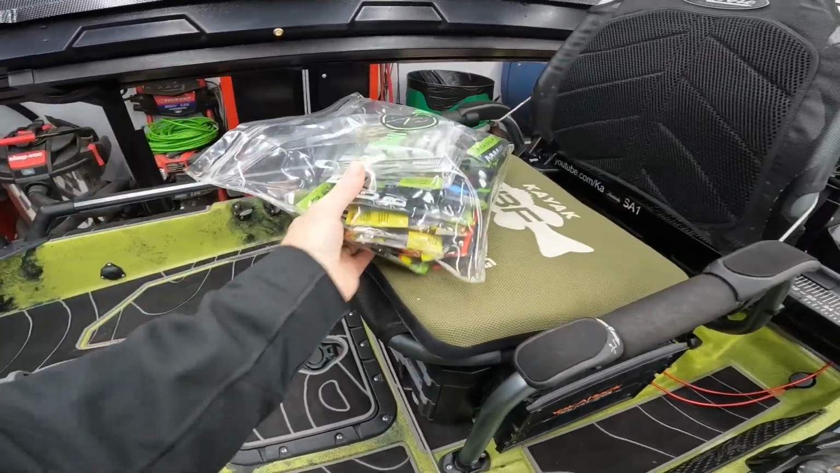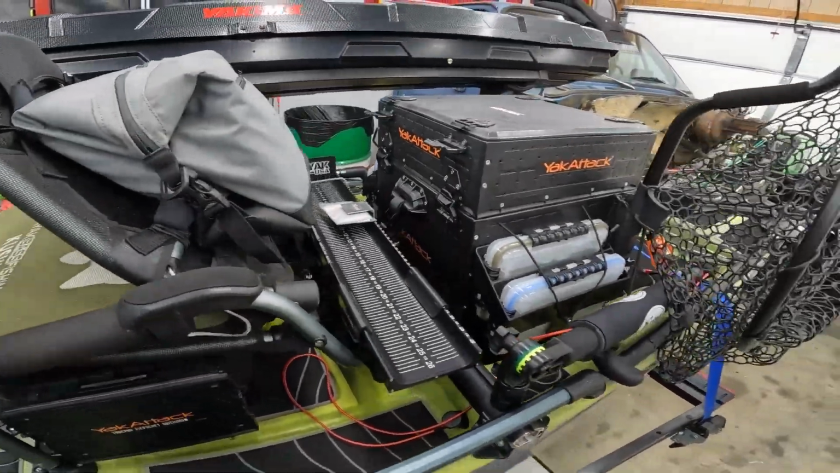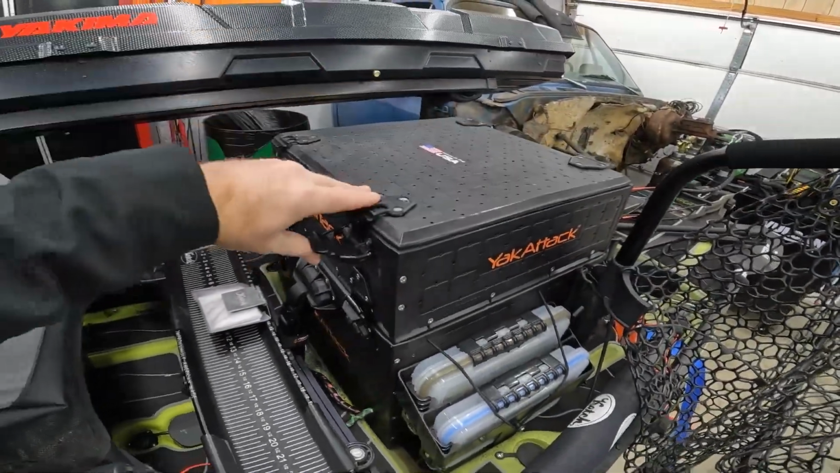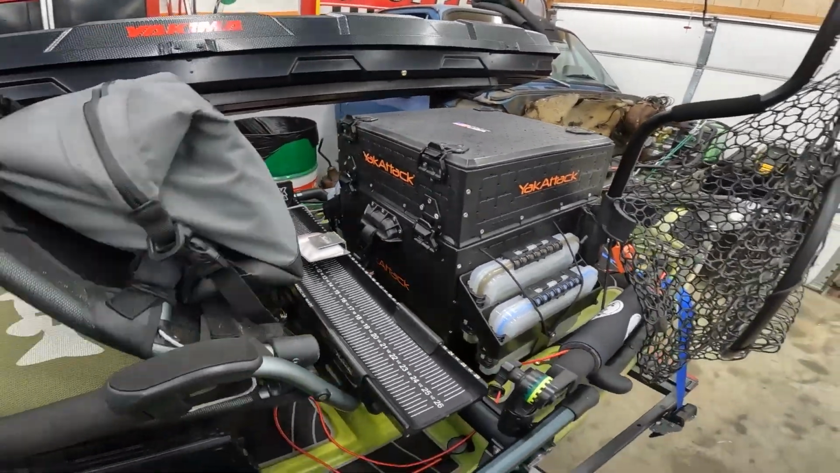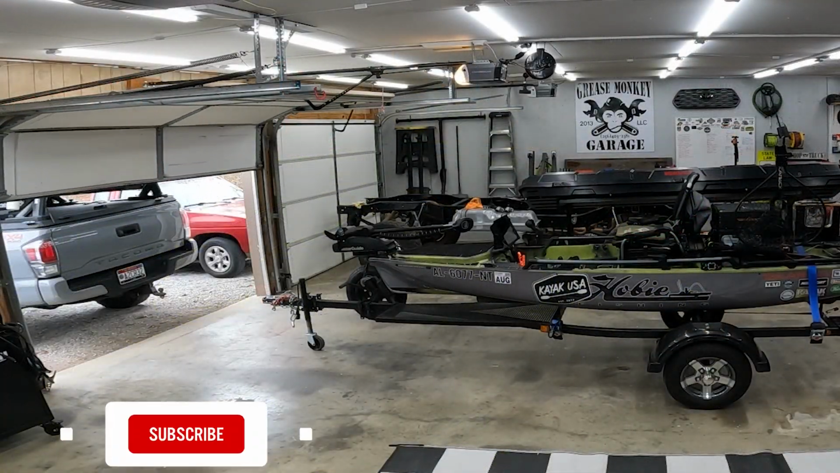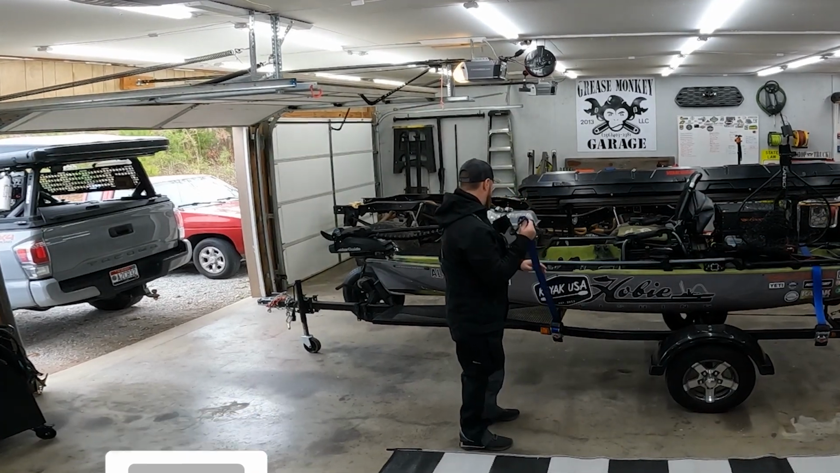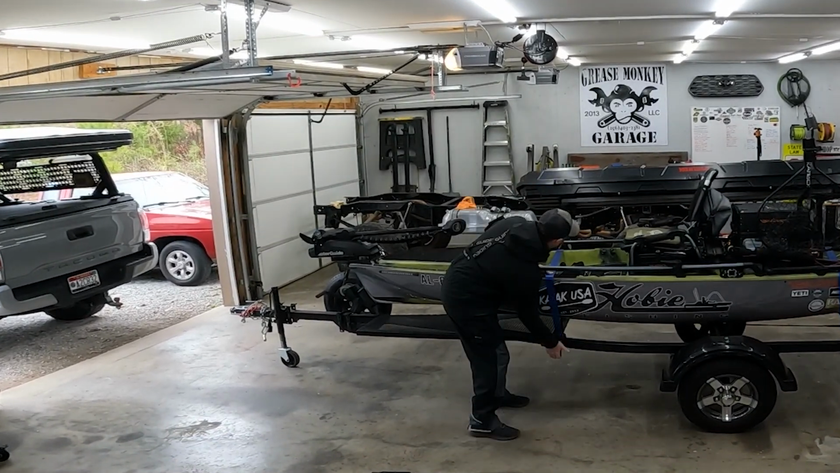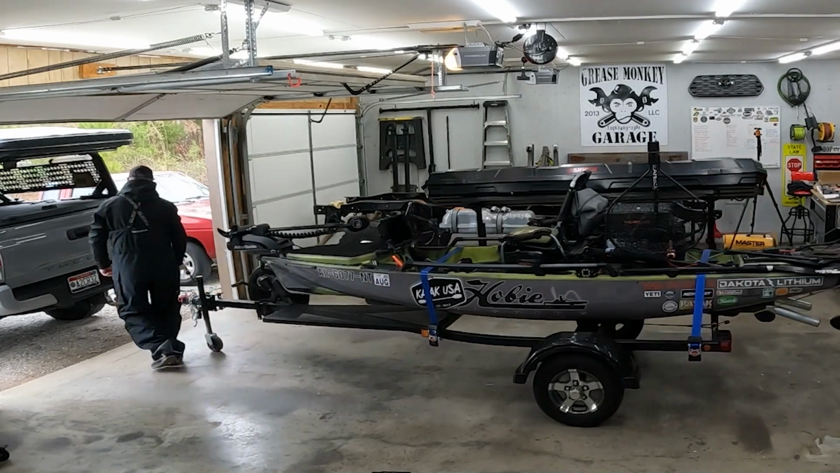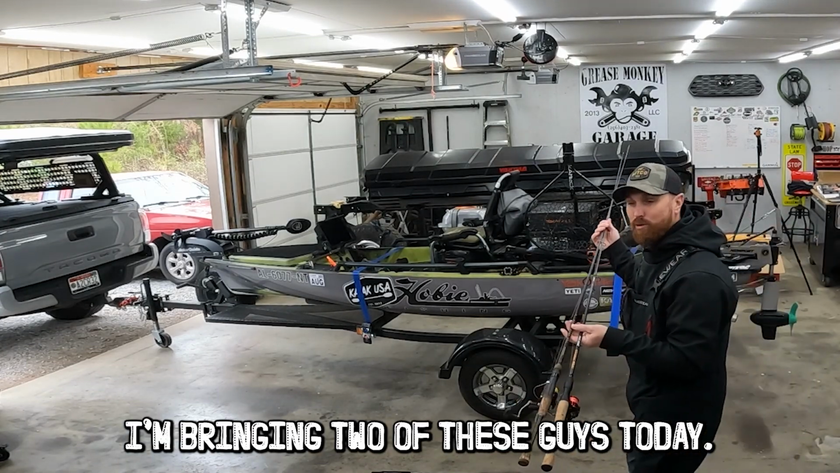And I just threw a bag together just in case the crappie ain't biting. I've got some worms and a few other rods we're gonna bring with us. But for now, I'm just gonna throw it in my backpack here. And we're gonna grab the truck and head to the lake. I almost forgot my crappie rods. I'm bringing 2 of these guys today.